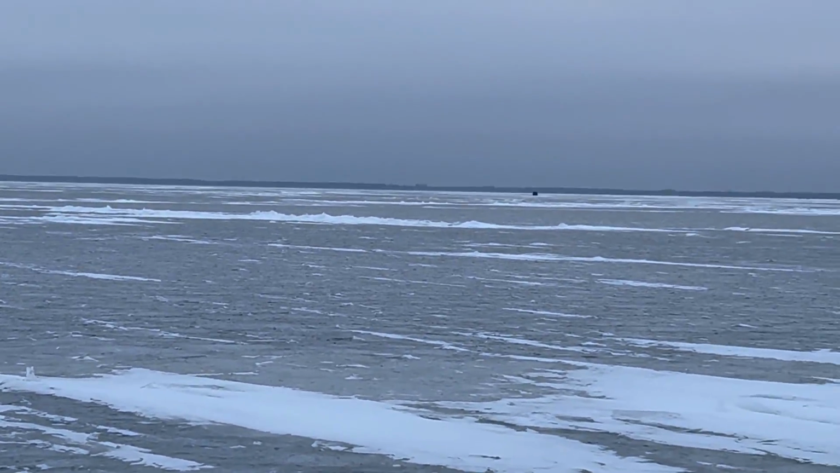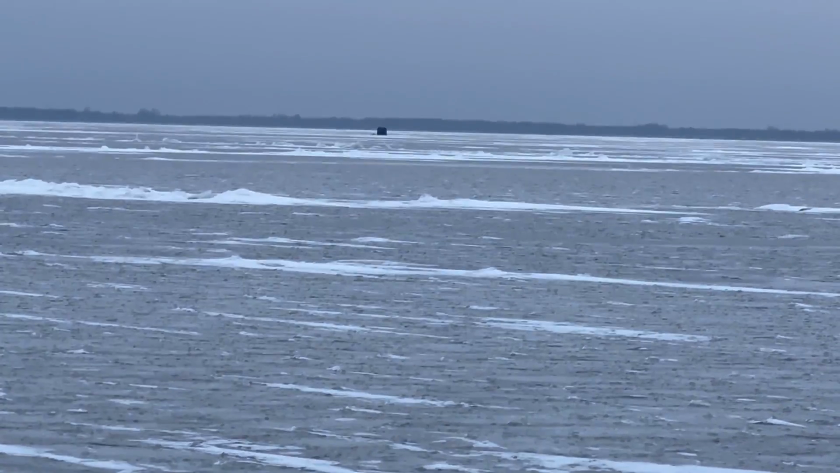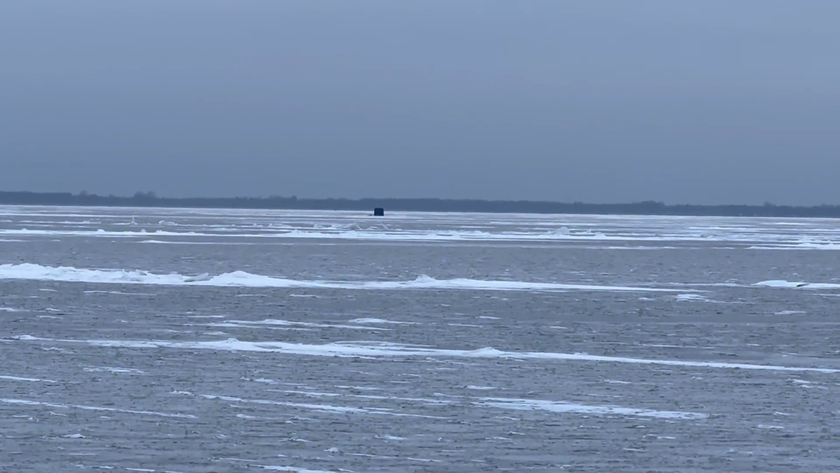All right, so I'm on my way to where I think, oh, sorry, the bad camera work. That guy is right there. I love the Smitty Sled. I mean, it's like zero effort to pull it. I just went over a pressure crack with no effort at all. All right, let's get set up and hopefully catch some darn fish.